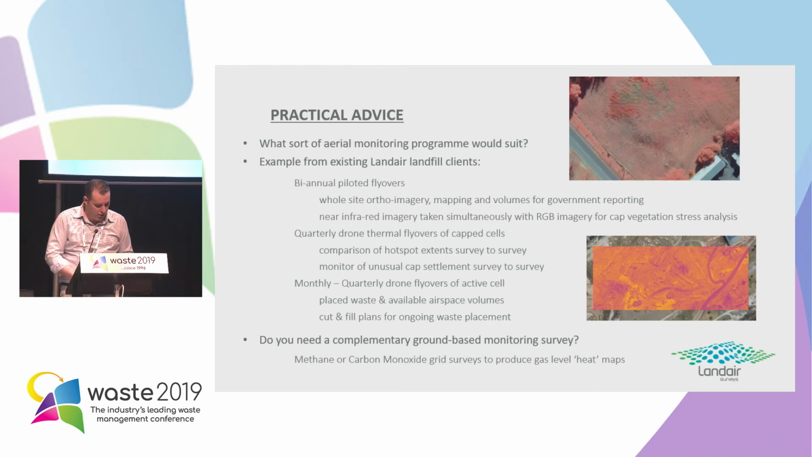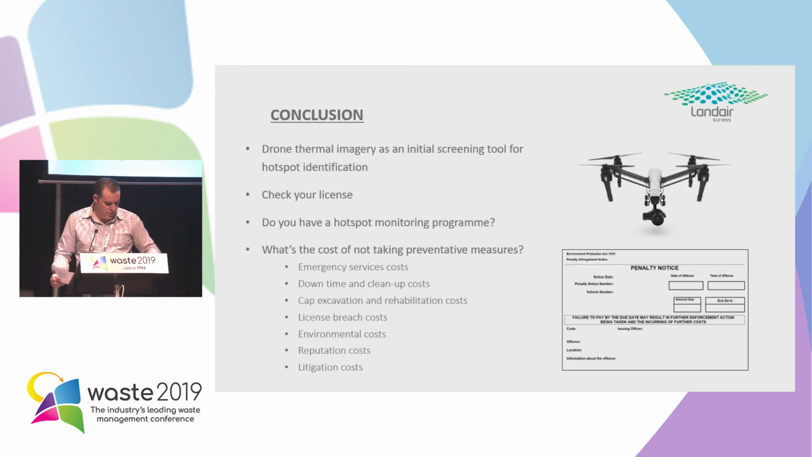Then clients will also use quarterly drone thermal flyovers of capped cells, comparing month to month, quarter to quarter, and monitor any unusual cap settlement between surveys, and monthly or quarterly drone flyovers of active cells, and placed waste for volumes and cut and fill plans. Another good question to ask is, do you need a complementary ground-based monitoring survey? So you can do a gridded methane or carbon monoxide survey, or after the thermal one's been done, isolating hotspots and going to take readings there as an indicator, further proof that something is going on below the surface there.